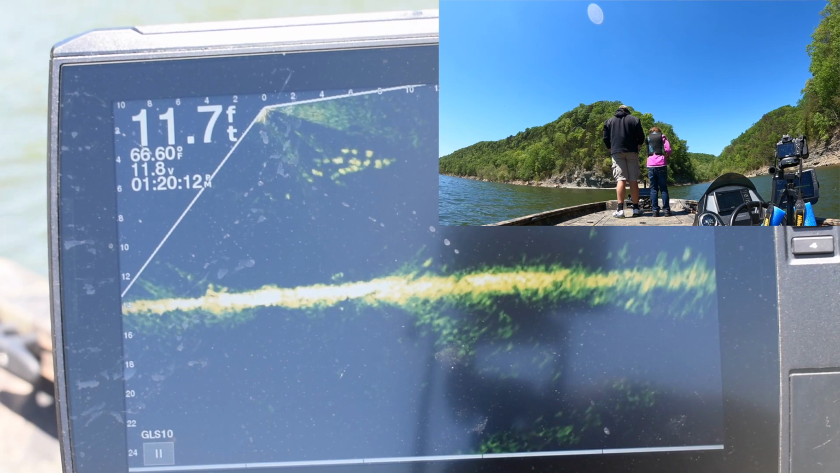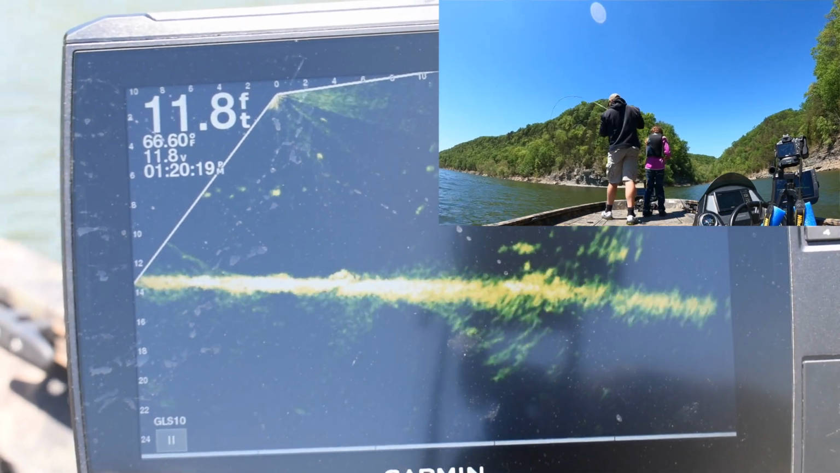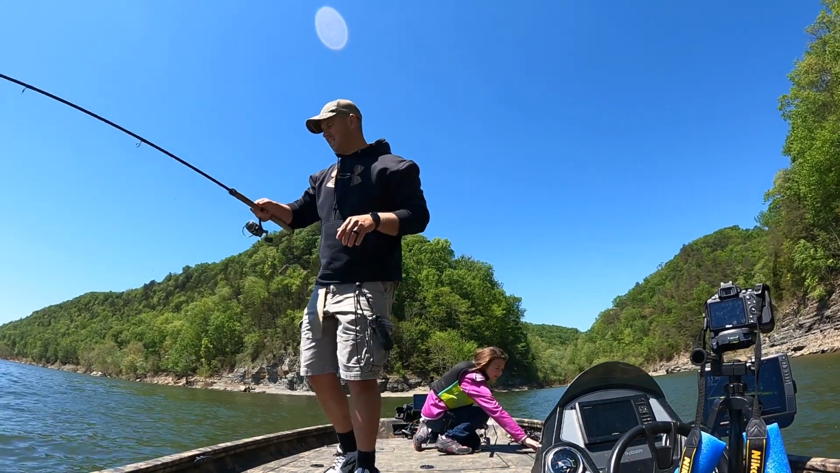And today we are scouting, and right here this is pretty cool. So I just set the hook on this fish, and if you go back, you'll see that it was coming, but I wasn't even looking at it. I was looking at that pile that was coming up, and I just felt it hit it.